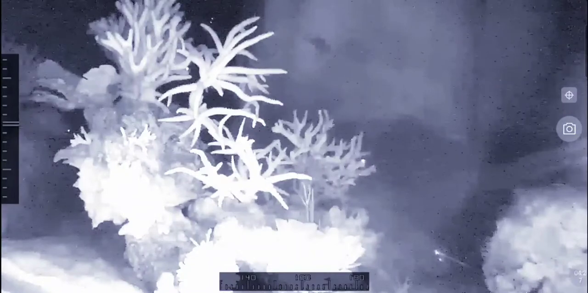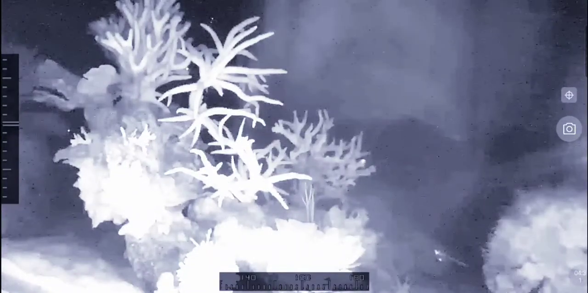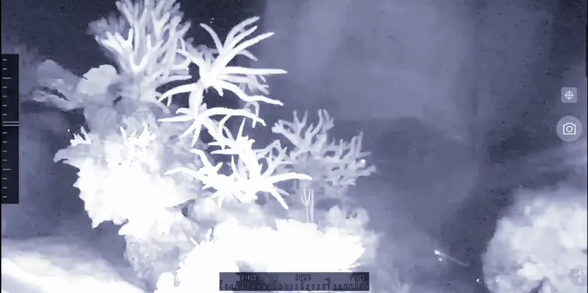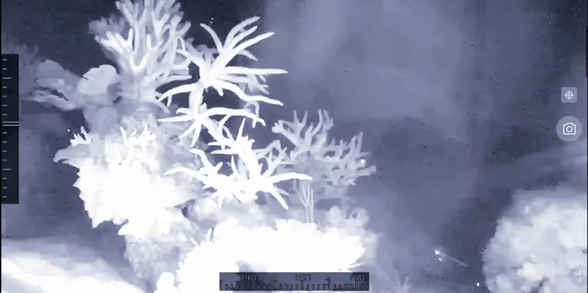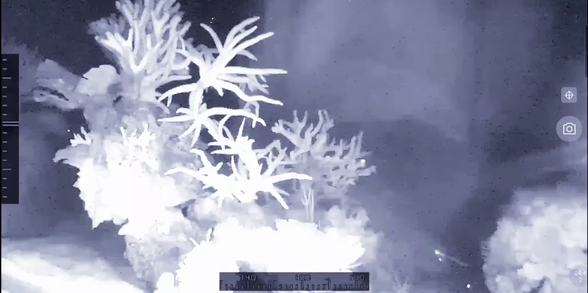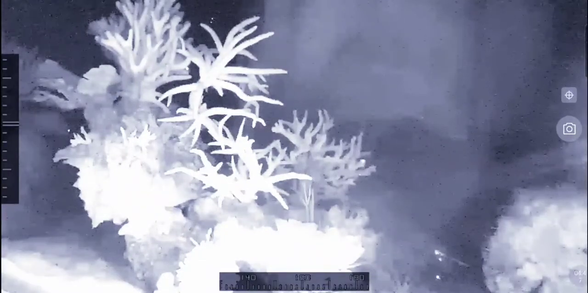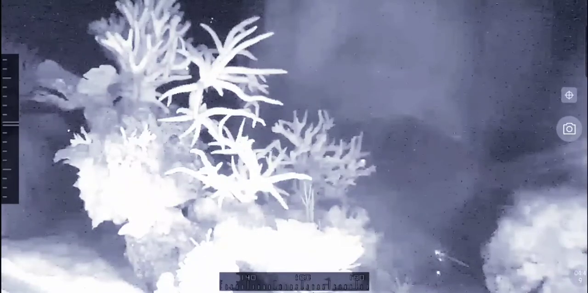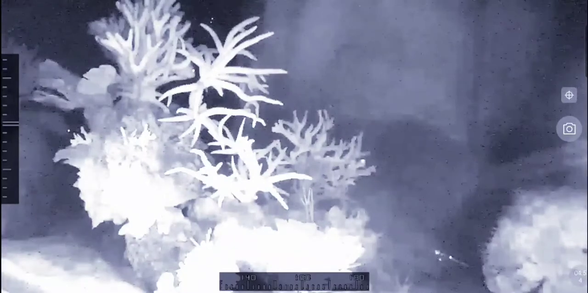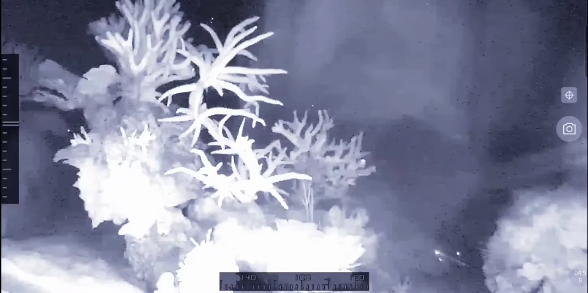It's very interesting to watch the fish with this kind of technology, because it's a whole different tank that you can see, not only visually but in the way that fish behave. And some fish really don't seem to sleep or have anything remotely similar to a sleep pattern like we think many fish do. But that has, I think, a lot to do with my particular fish selection.